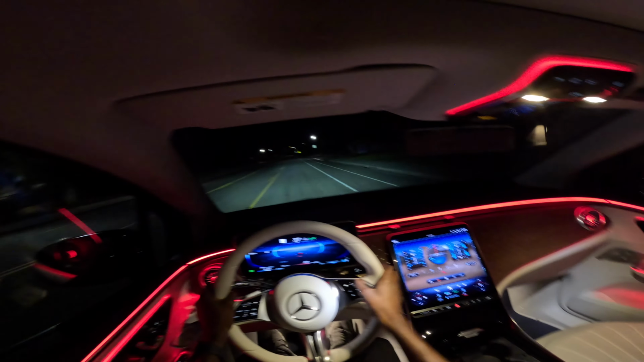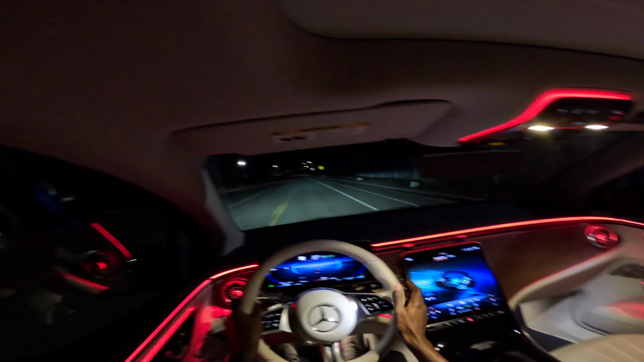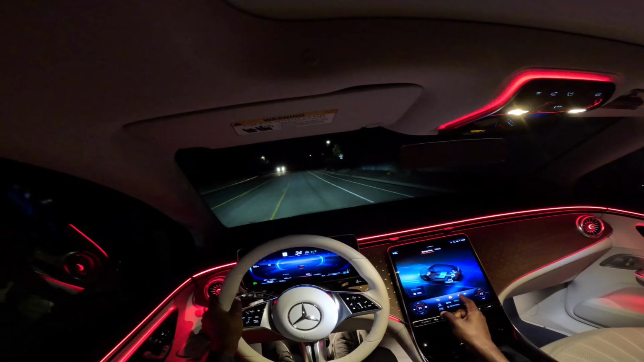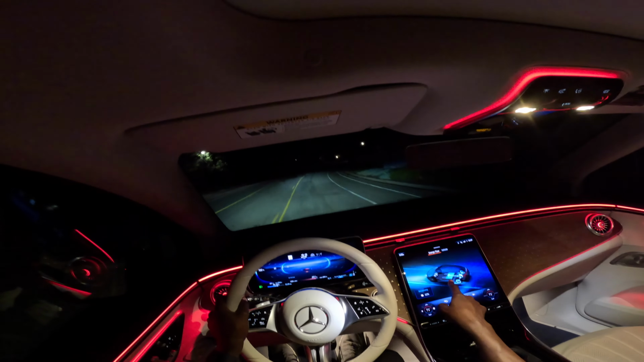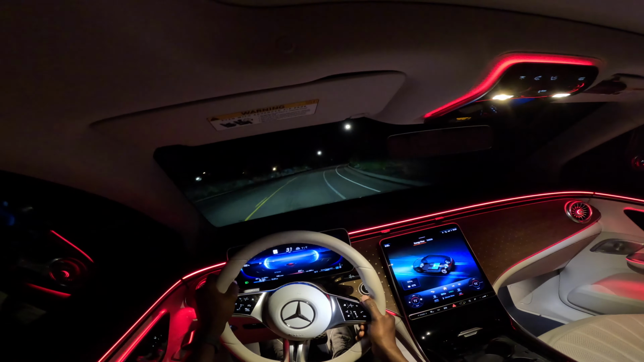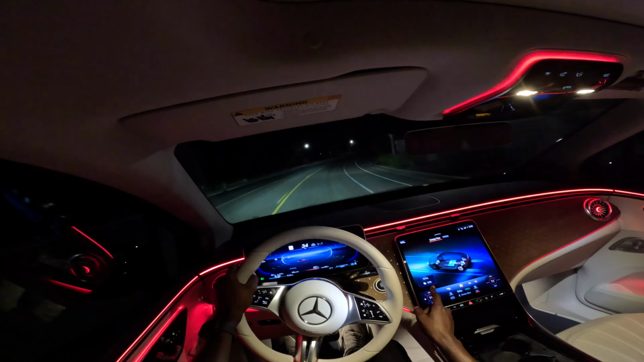Now, those are the many options here. We have an info menu, shows you the energy flow, how the car recuperates once you begin to brake, meaning adding more power to the battery cells at the base of the car, the center here. So you can really see the driving behavior and how much percentage of driving is left on this electric range. 62%.